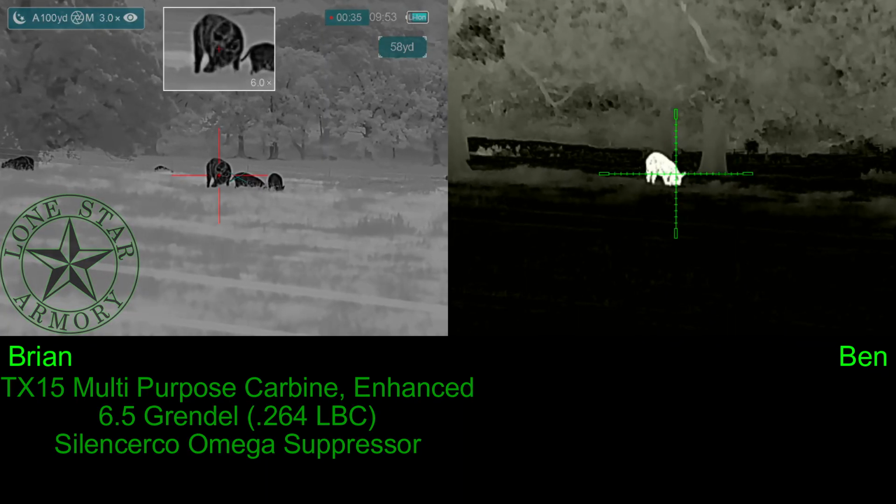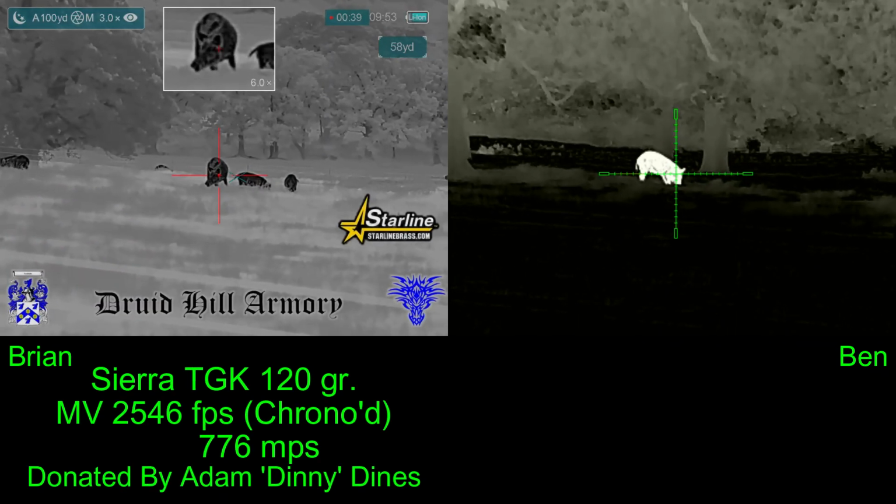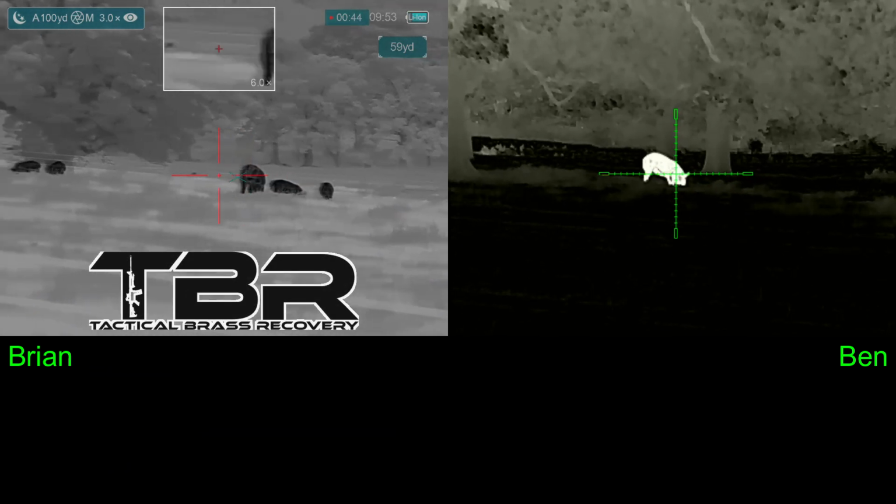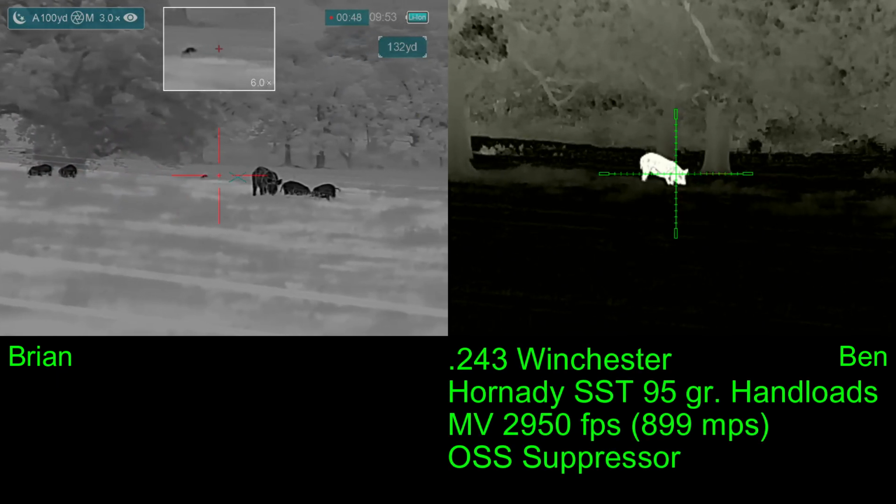Do you have a pig? I do. I've got one off to the left. I'm going to wait till he turns. Brass Catcher by Tactical Brass Recovery. Smells like pigs.